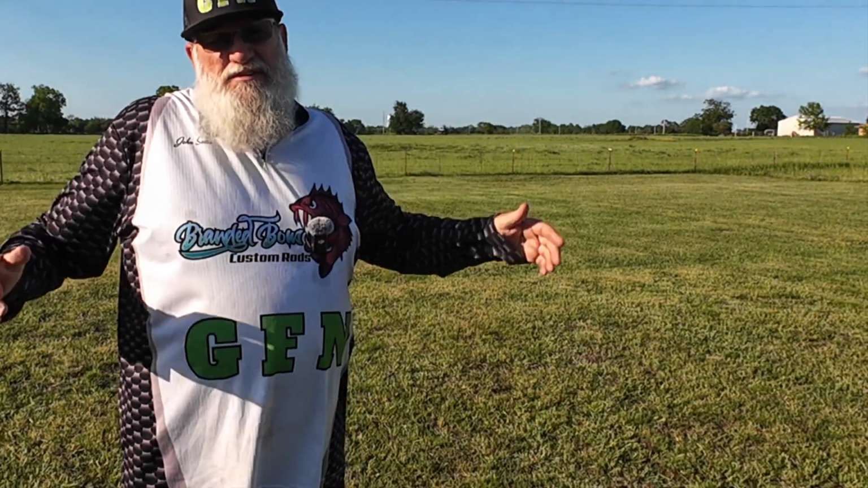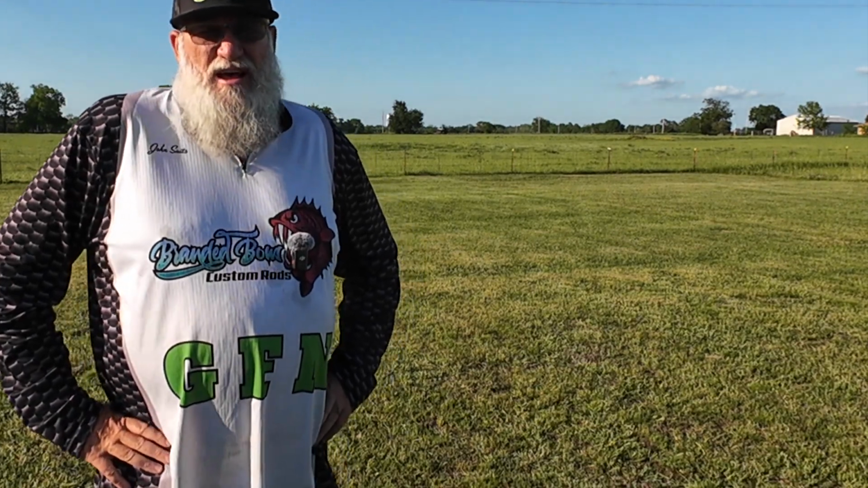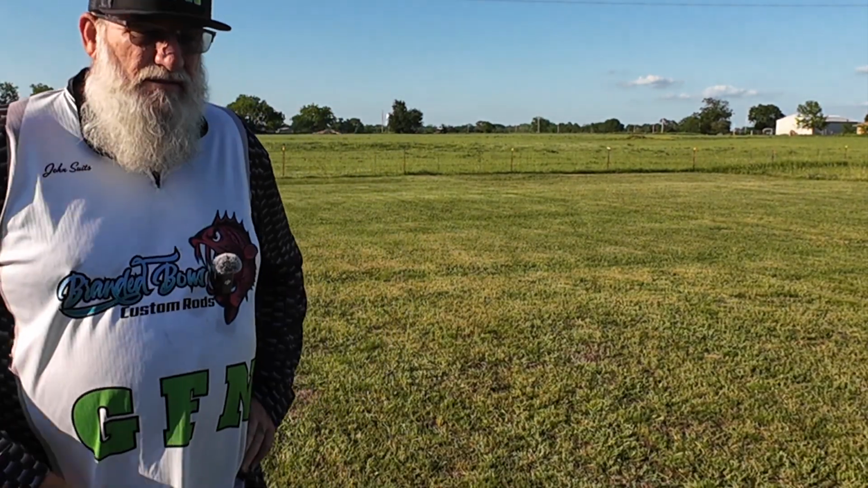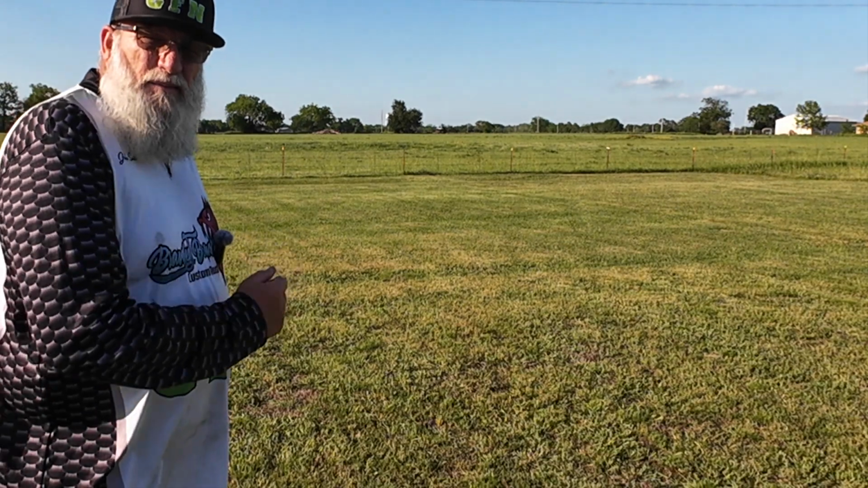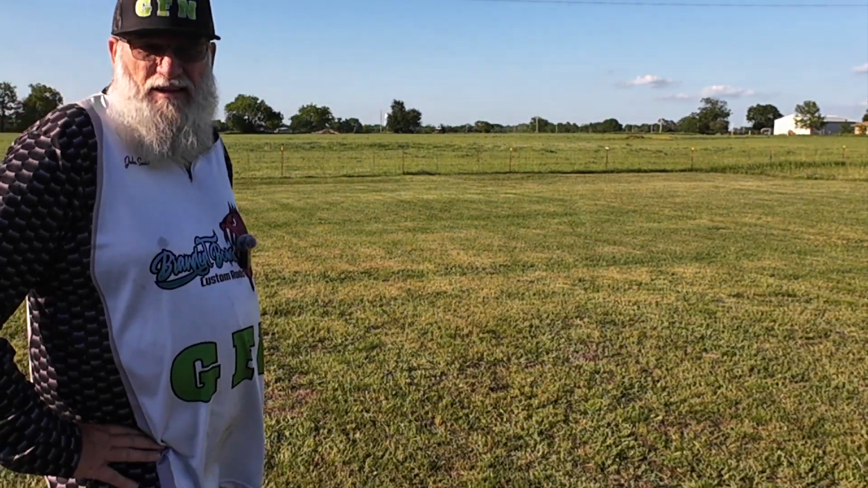We have almost zero cloud cover. I can't think of it being a brighter day, but I'm gonna get this thing turned on, and I'm gonna show you guys out here on the ground where this thing's gonna land at.